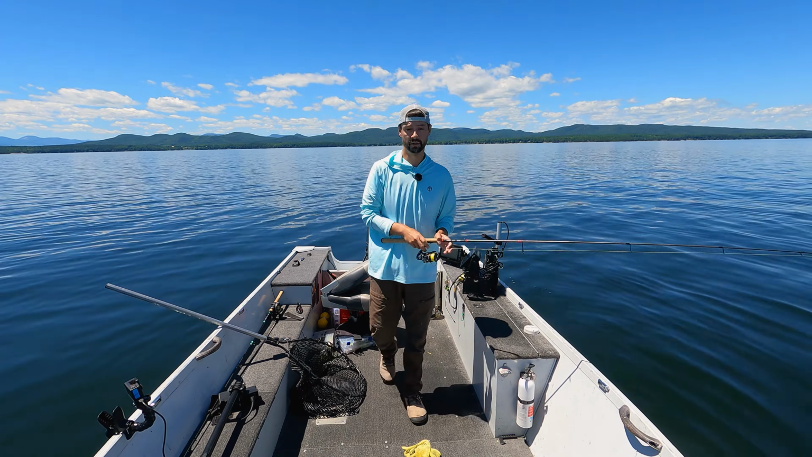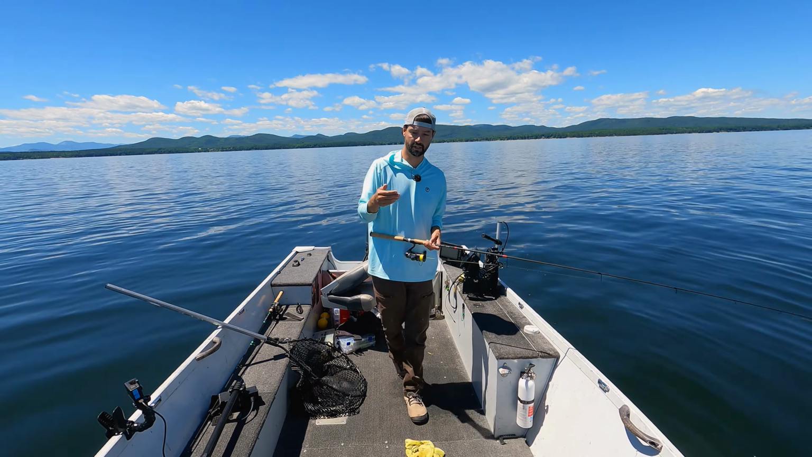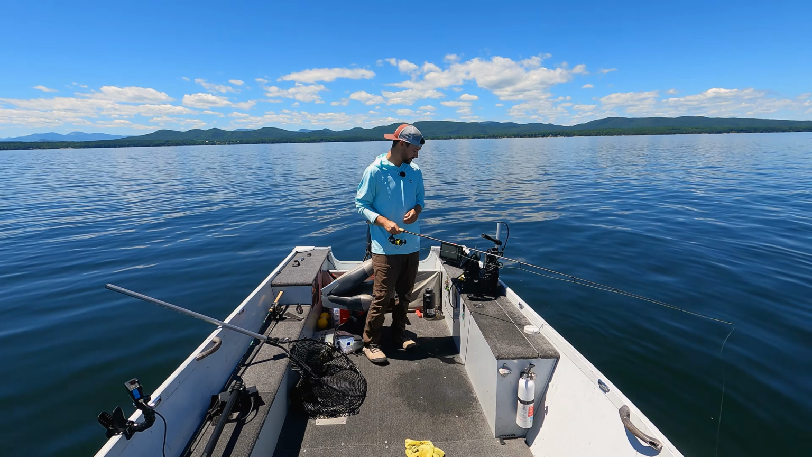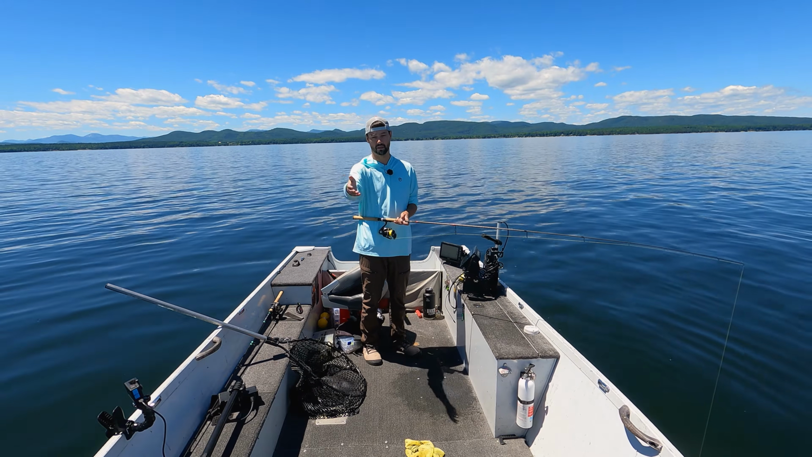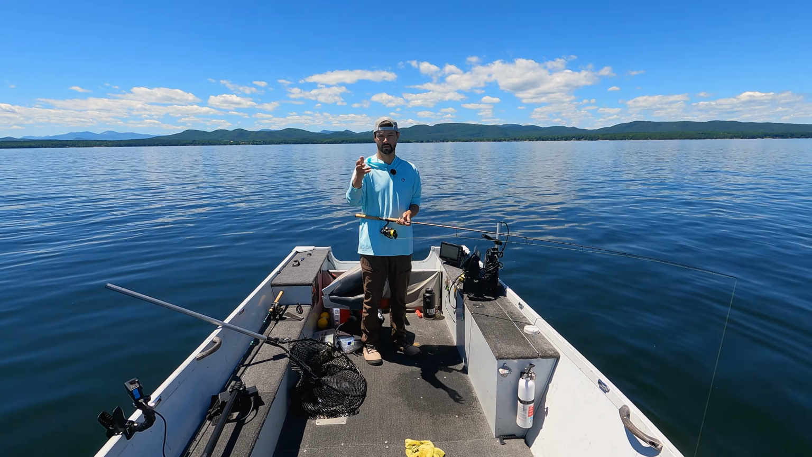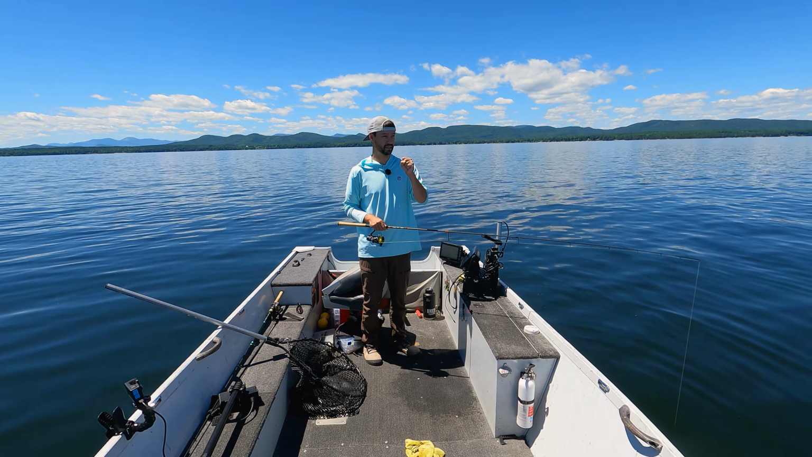It is old school. If you don't have spot lock as well, you can back troll and hold yourself on that, or anchor, or drift fish with a heavier jig. Right now I'm fishing with a 1 ounce. I probably don't even need spot lock. It's only kicking on every once in a while. I actually wish there was a little bit of wind because it's hot.